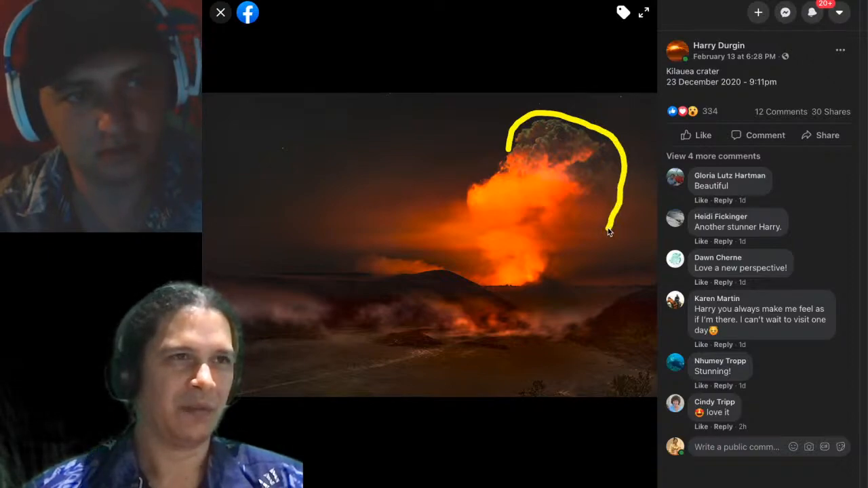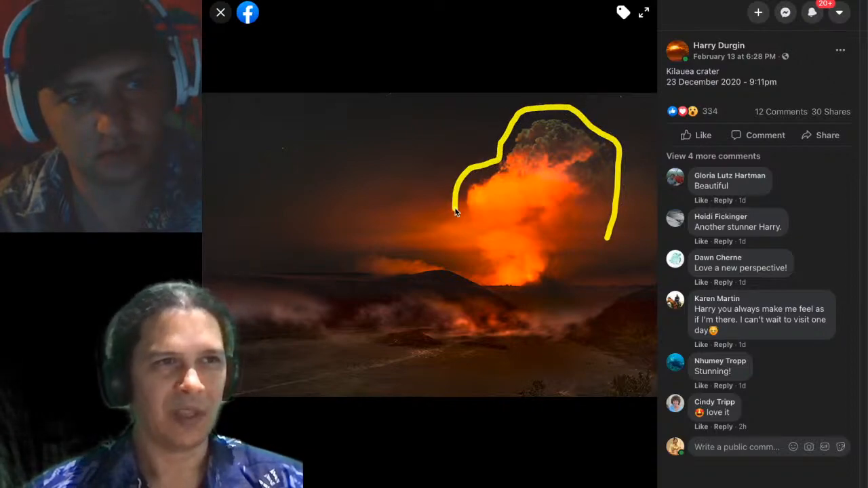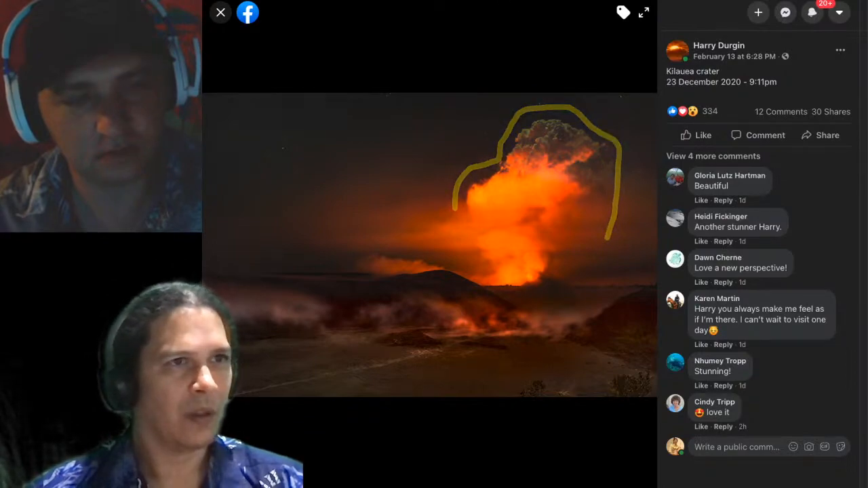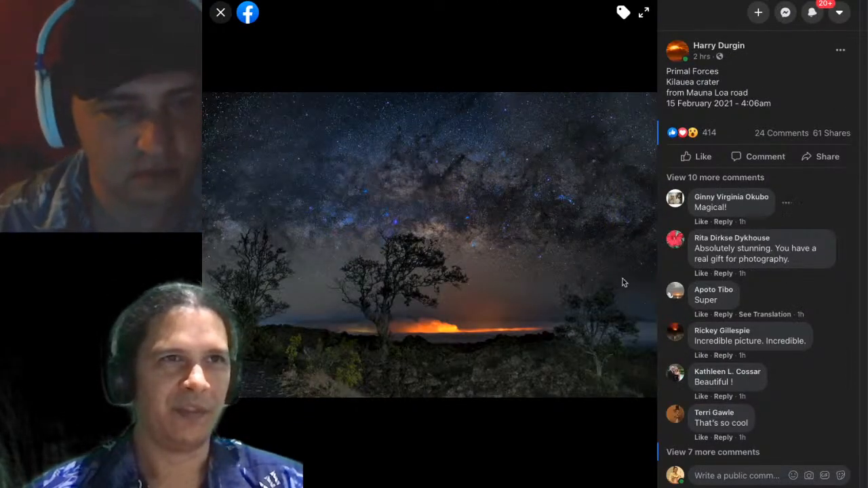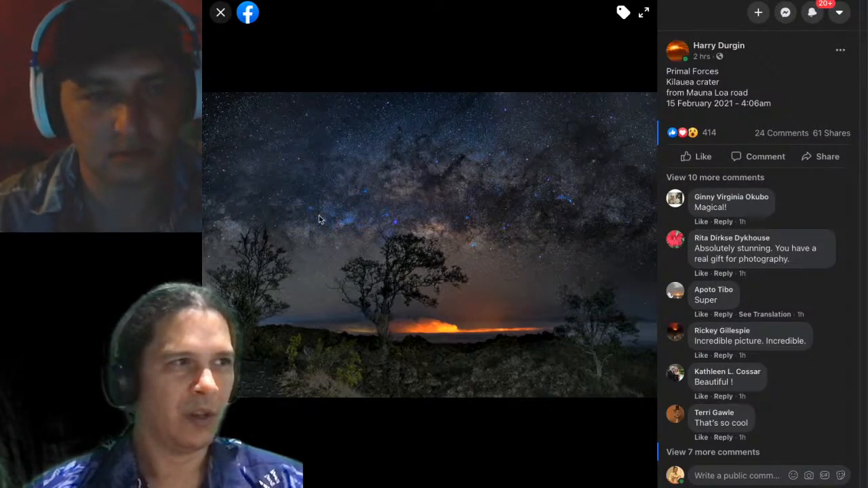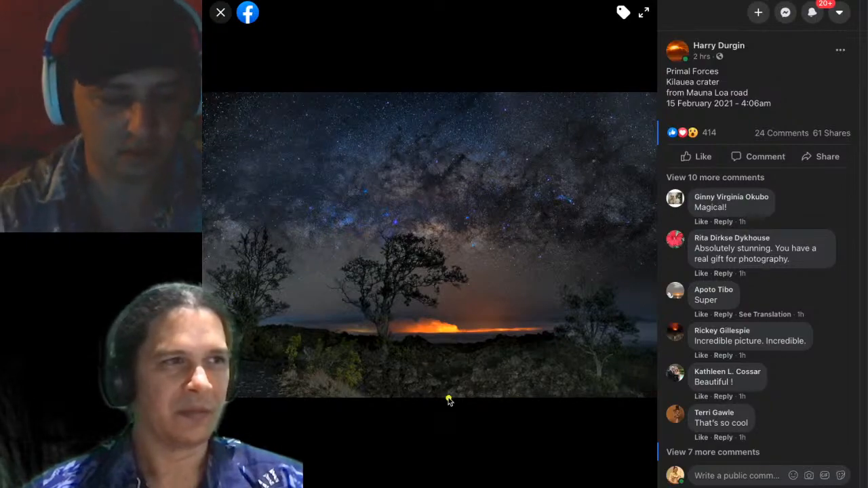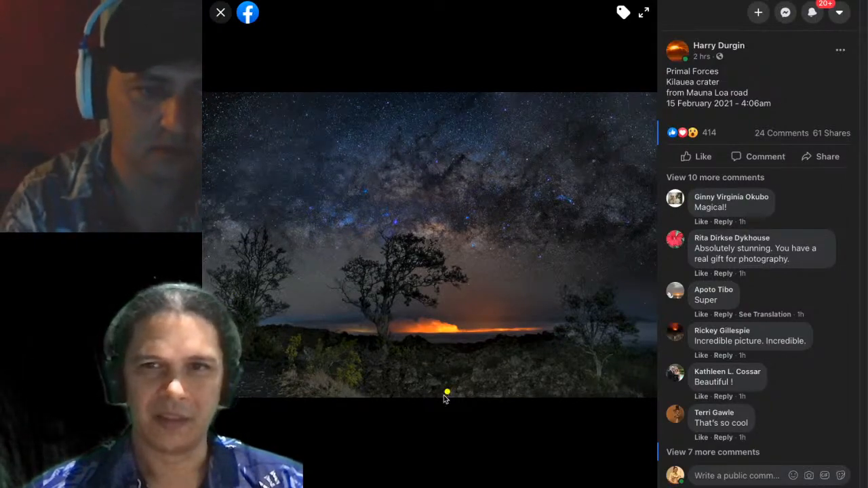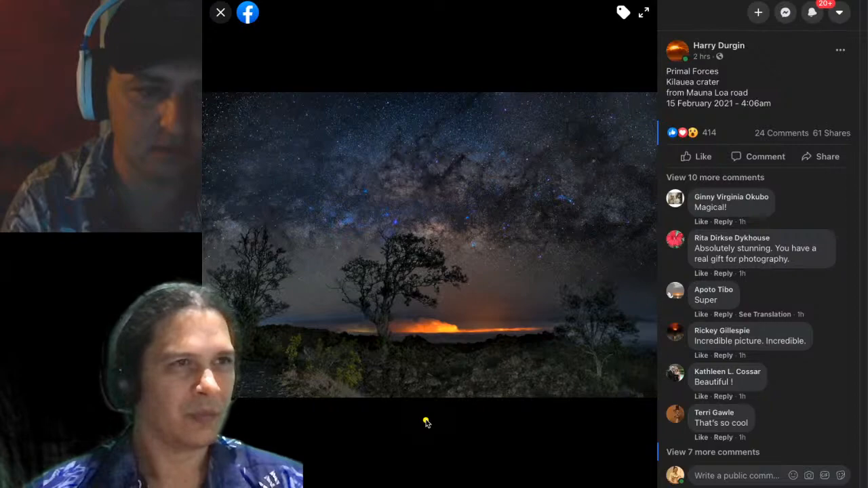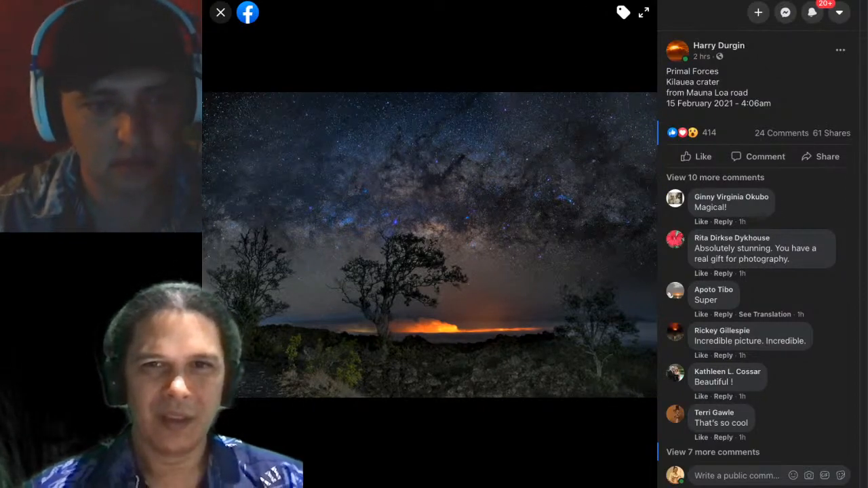This was December 23rd, when we still had quite a lot of gas coming up from the volcano. And one is more recent, February 15th, earlier this morning, from Mauna Loa Road, Kīlauea crater, and you can see a nice astronomical shot as well. So check those out in high definition at HawaiiTracker.com.